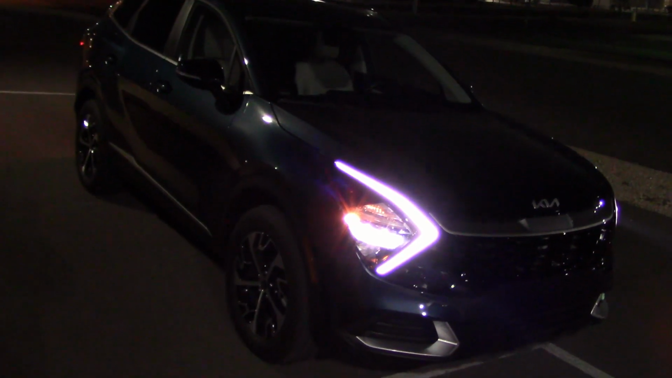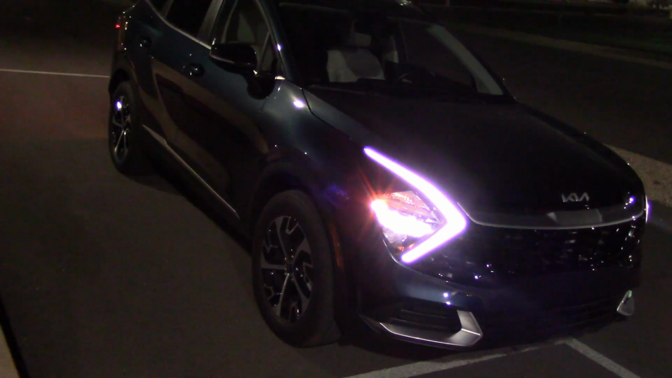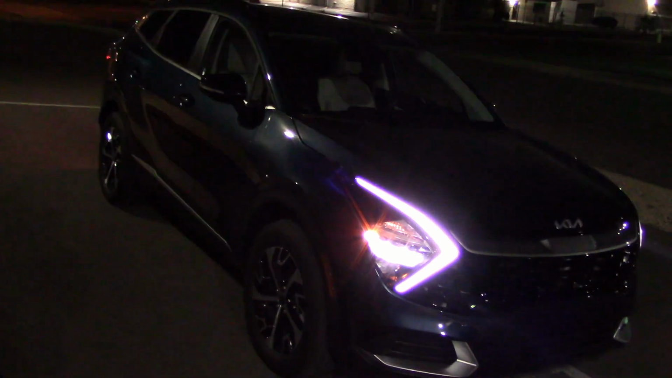And I'll say it again, I've been very, very impressed with this Sportage in daily driving. Very comfortable, quick, smooth, quiet, but I think they could have done a slightly better job on these headlights. Not a deal killer, but I did expect more. But for 90% of your driving needs, I guess they will do.